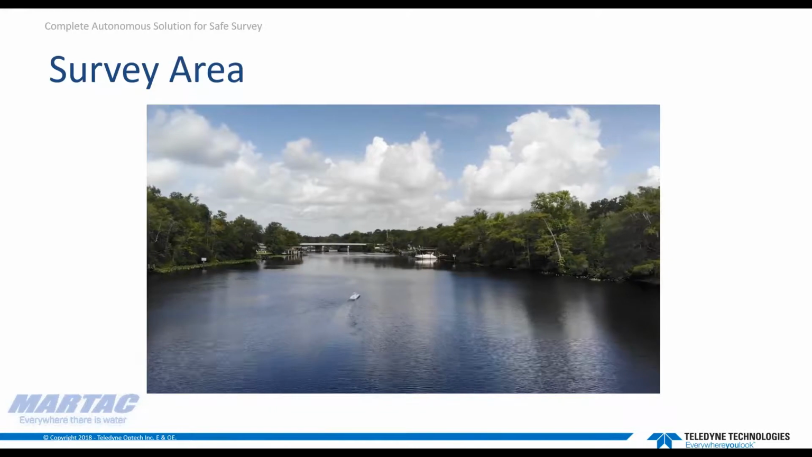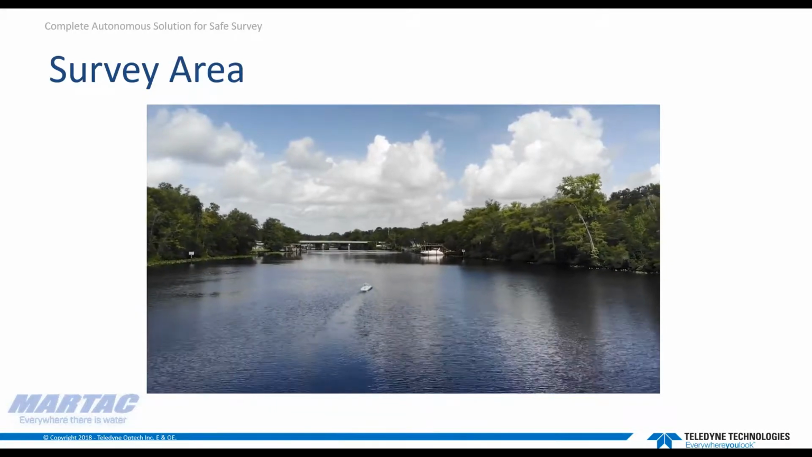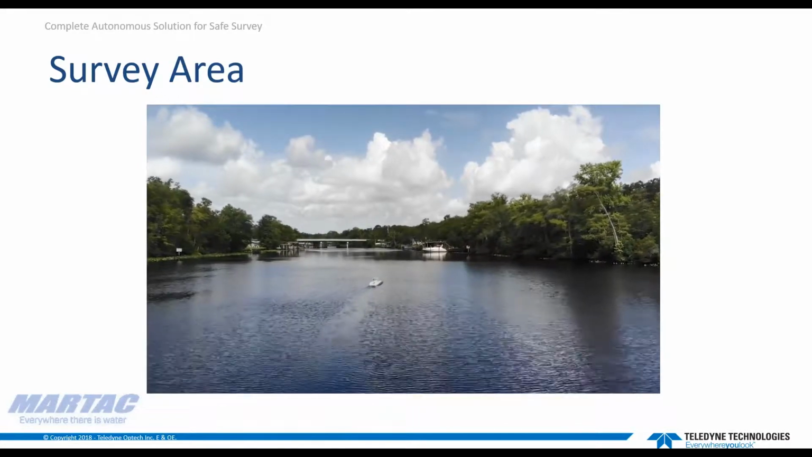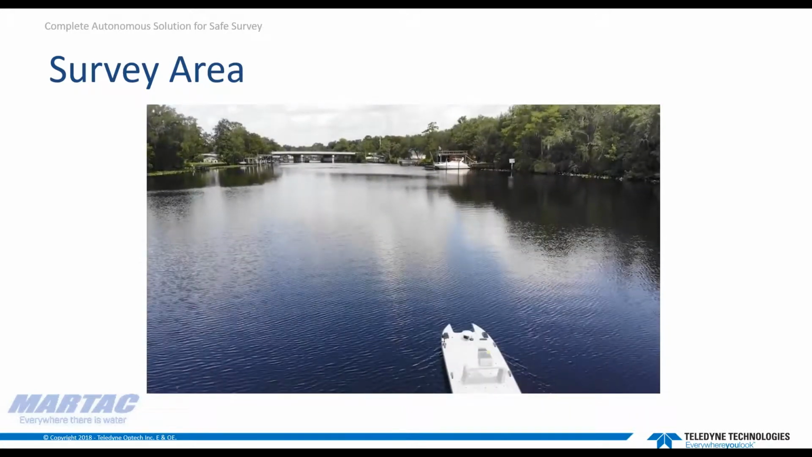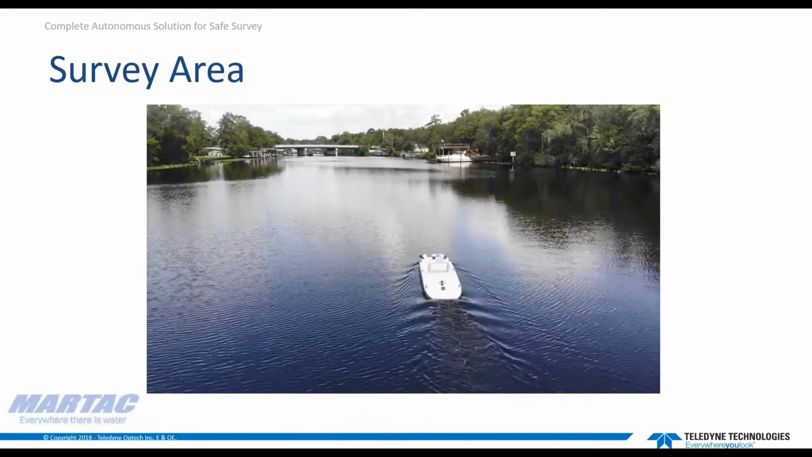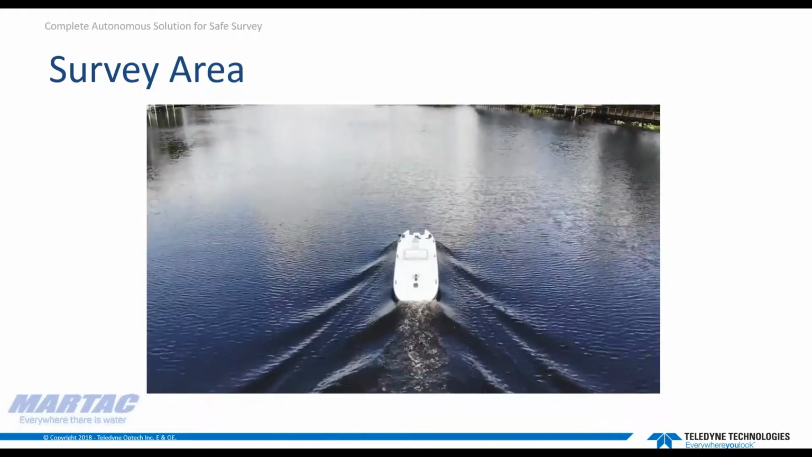The focus of this event will be in demonstrating that unmanned vehicles coupled with the right sensor payloads and automated real-time processing applications can be the right approach for nearshore surveys that provides an alternative to traditional manned hydrographic survey operations. For our operation today, you can see that we are in a confined waterway in South Florida with maximum water depth to about 25 feet.